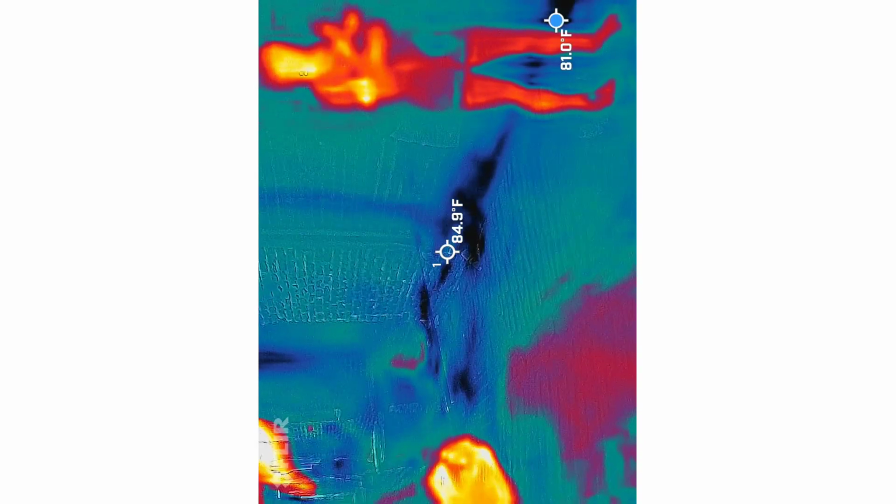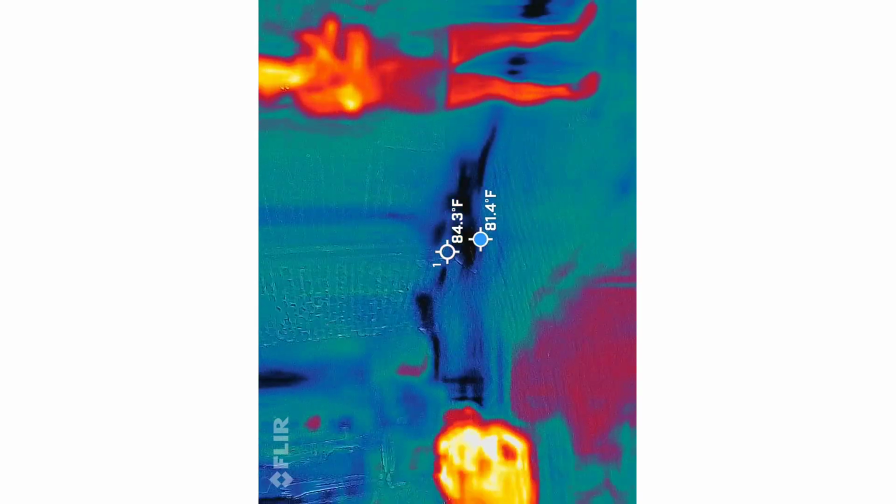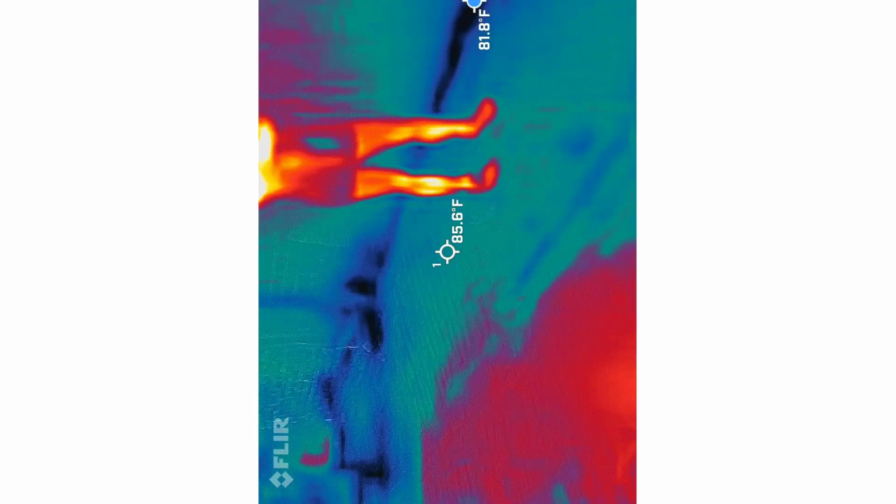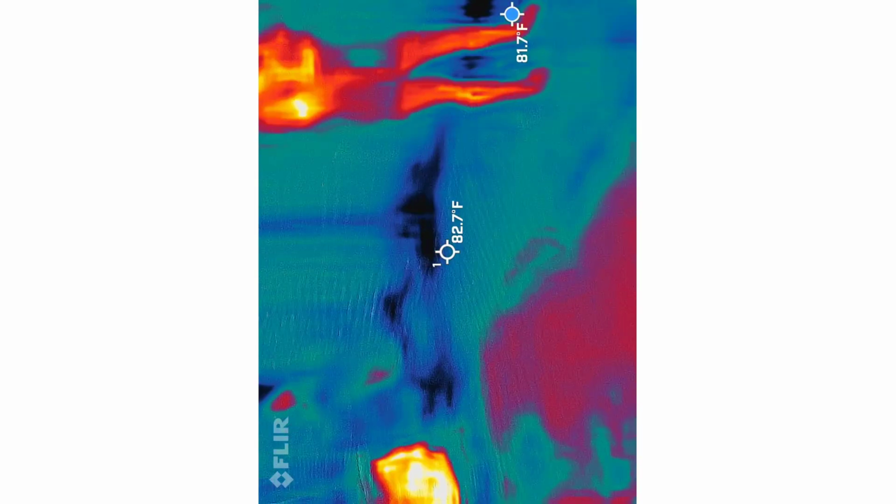There is a little movement on the cold. Oh, you know what it is? I think it's the rod. Her rod. She has an antenna up. Yeah, I'm seeing it there.